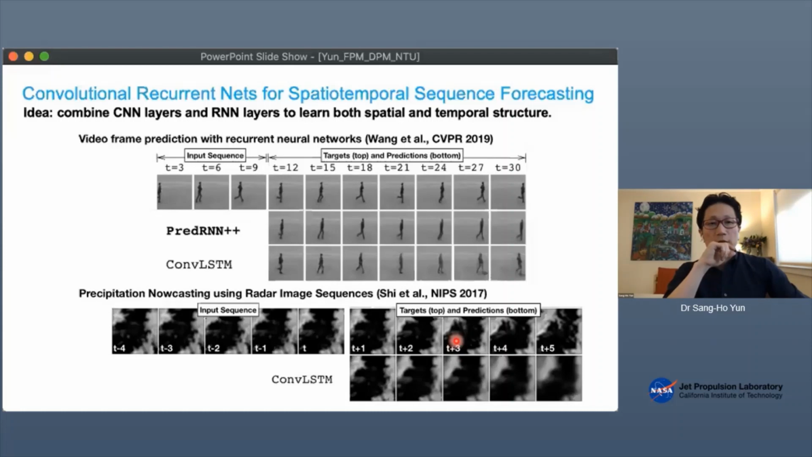The idea is that we combine a CNN, convolutional neural network, and an RNN, recurrent neural network. CNN is mostly for spatial analysis, RNN is for forecasting, more temporal analysis. And we're combining the two to make it more agile, adaptive to our problem.